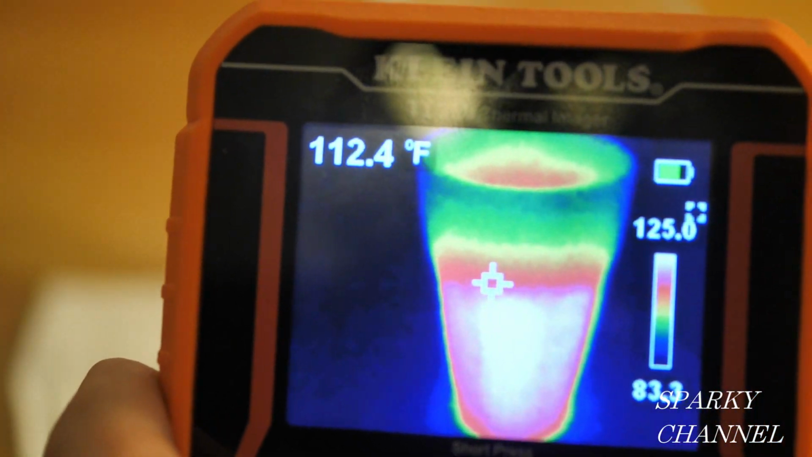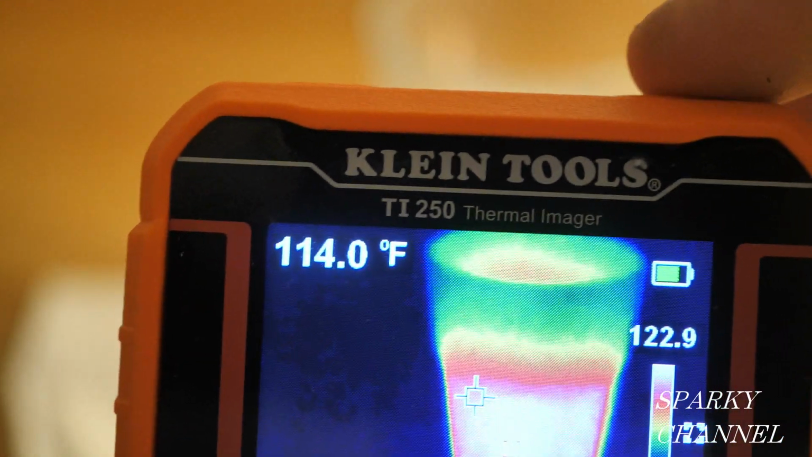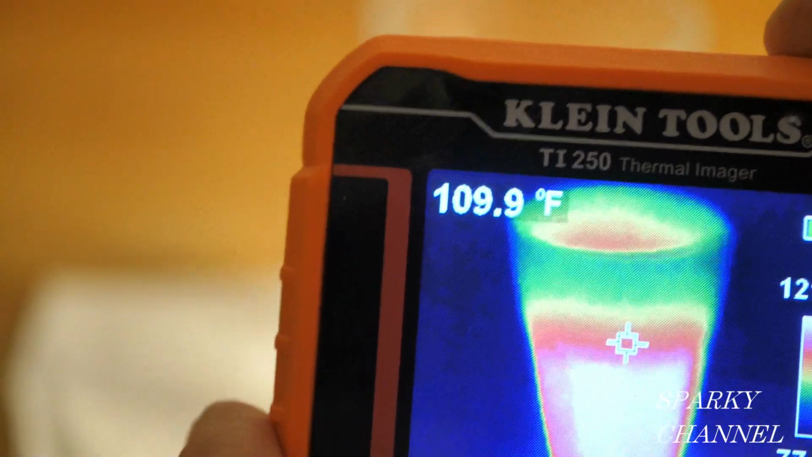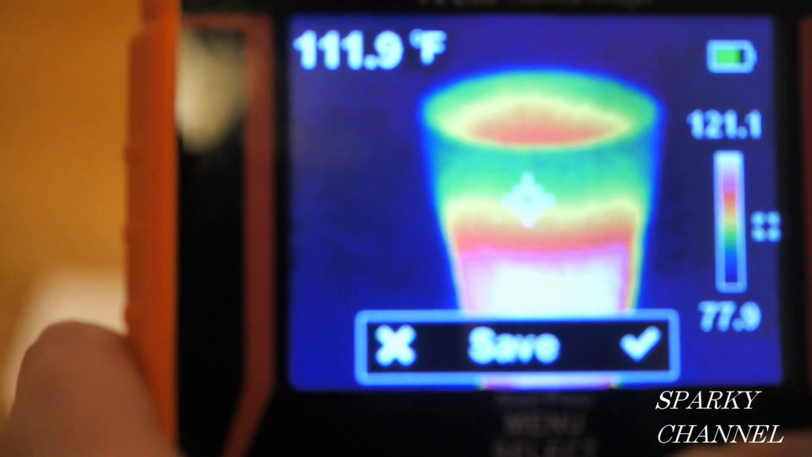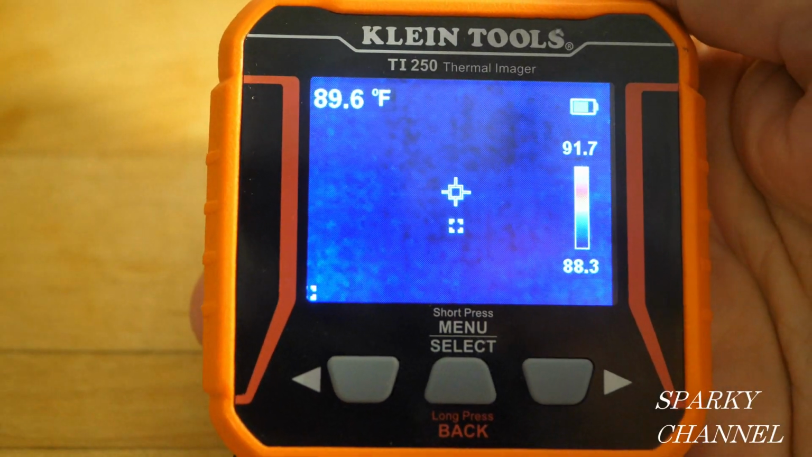So what we're going to do right now is I'm going to take a photograph. And this right here is your shutter button. So I'll get the glass in the picture. Okay, and then I'll say save. All right. Okay, so now let's bring up the picture.